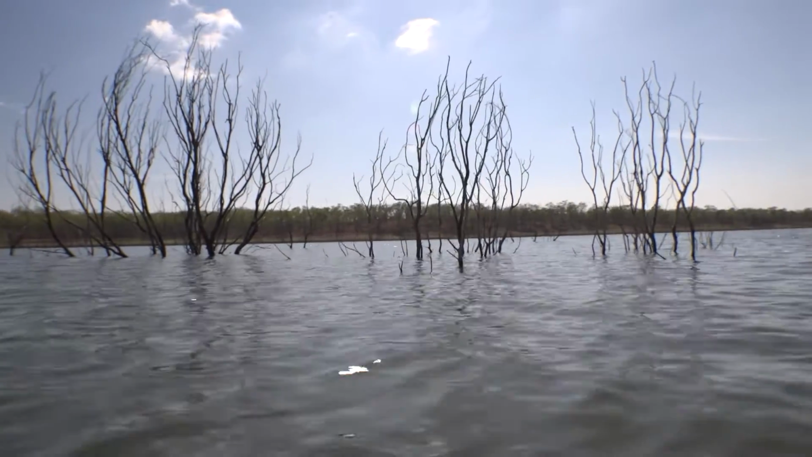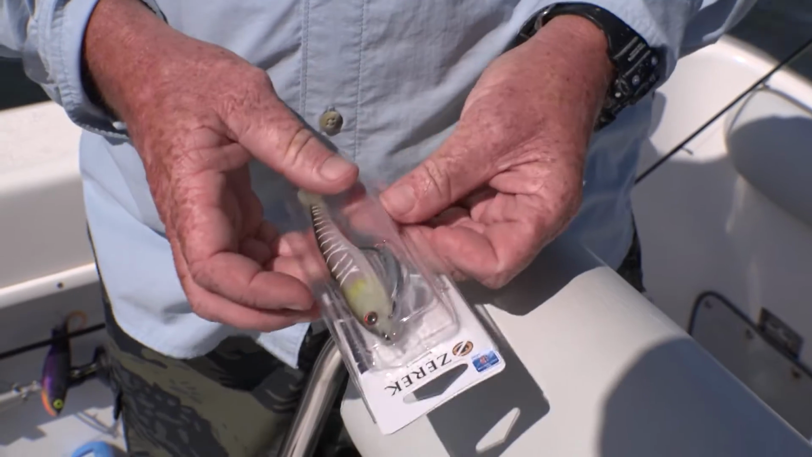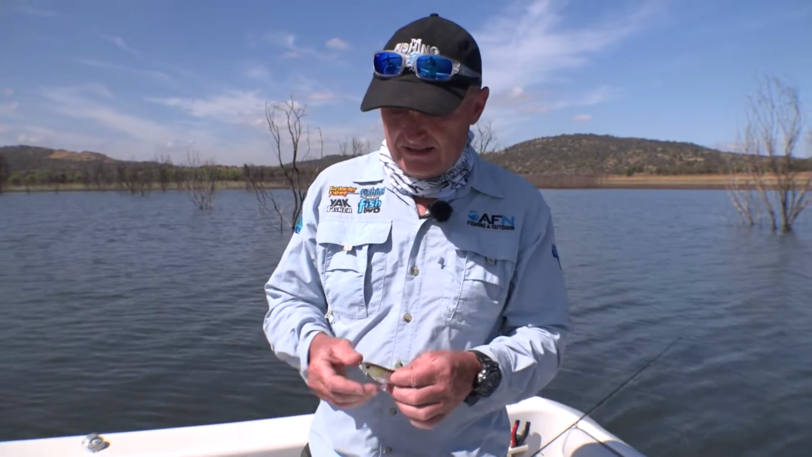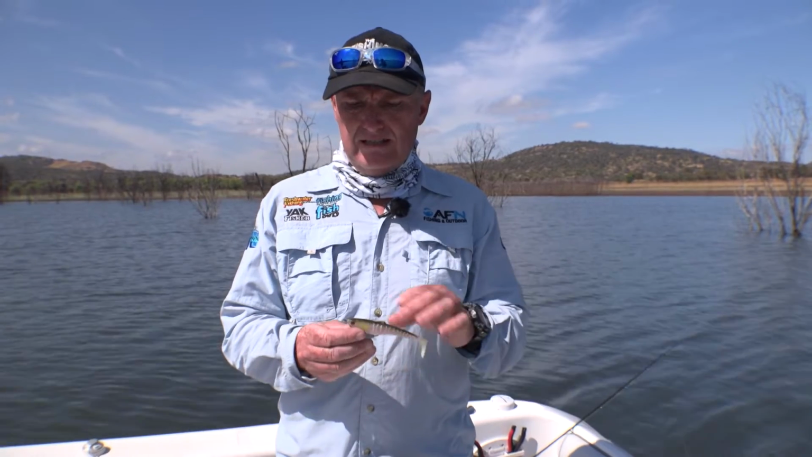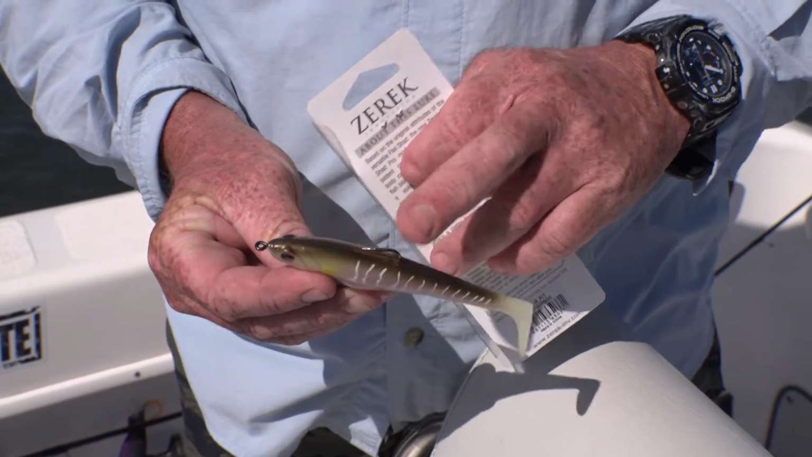So we're in some pretty thick foresty trees we're about to head into. So I'm going to switch it up and go to a weedless style of plastic. This particular one has the weight in underneath, so it's weedless. So when the fish hits this plastic, the hook will pop up and you hook up to him.